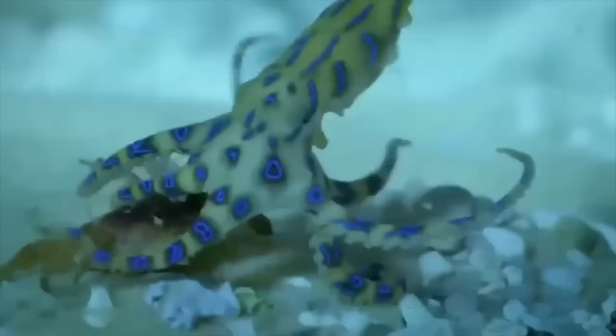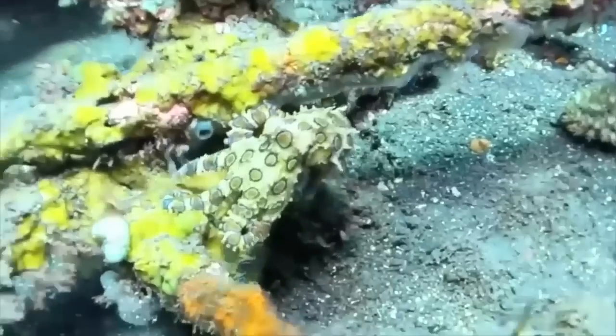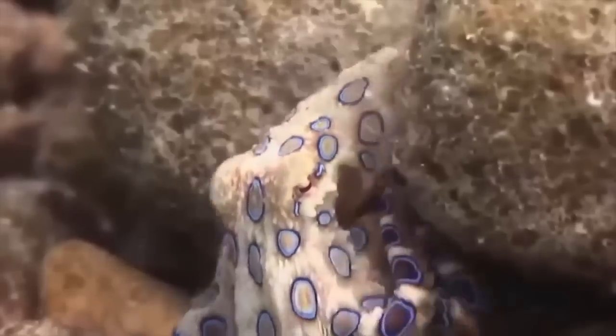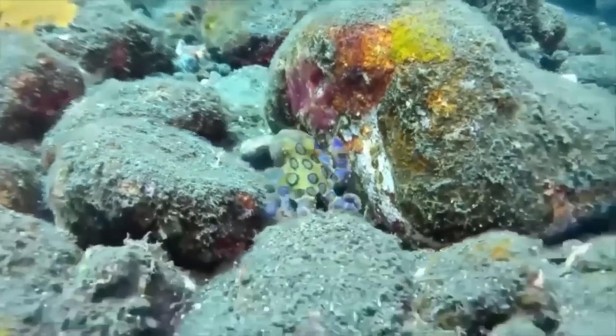But let's be real here. As dangerous as they may be, blue-ringed octopuses are still pretty fascinating creatures. Just don't let their small size fool you. They pack a deadly punch.